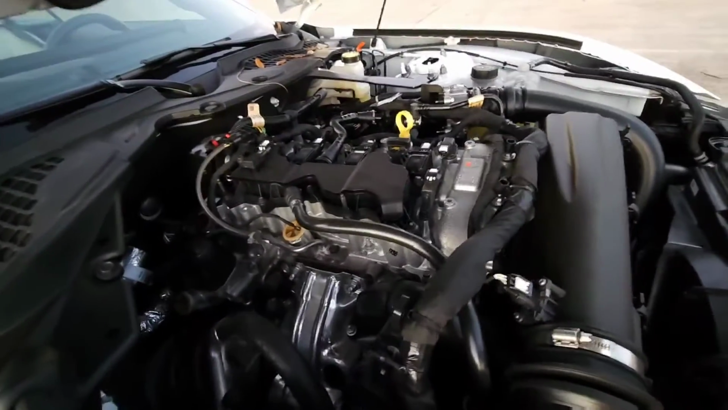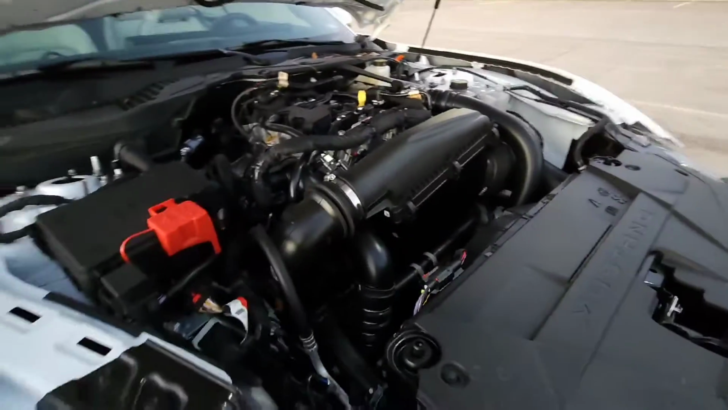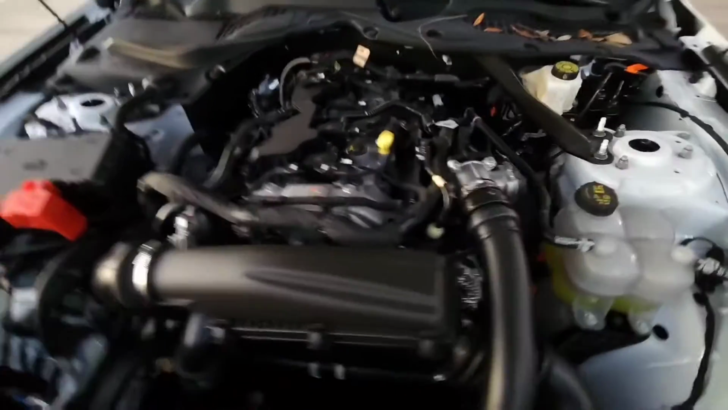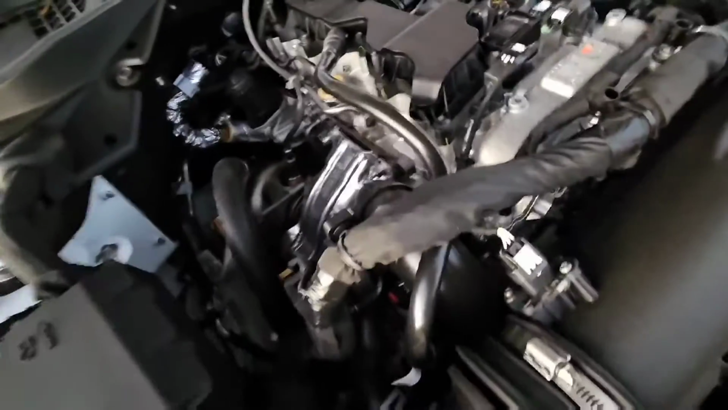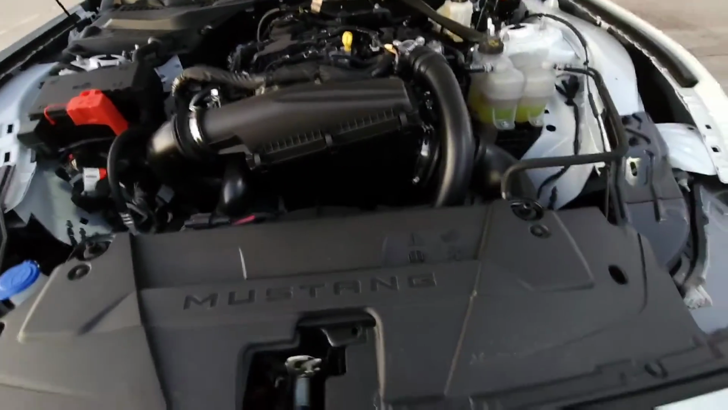This is a rear-wheel drive vehicle, and it looks like there's a lot of engine space for this ride, but it's probably to accommodate the bigger variant engines that go along with it.